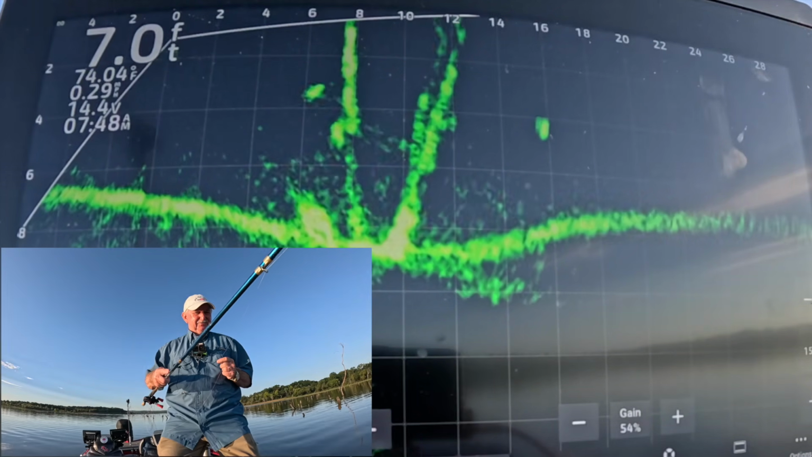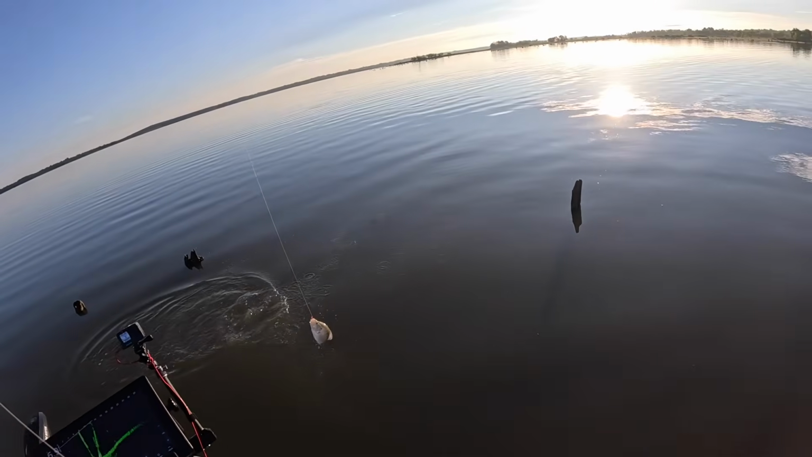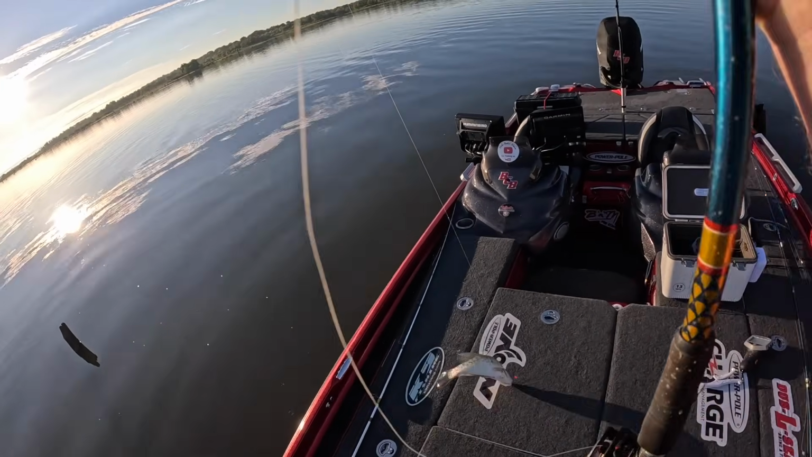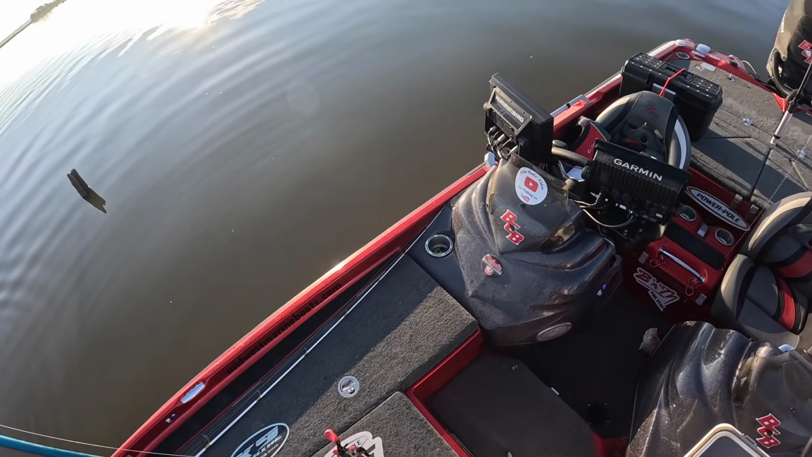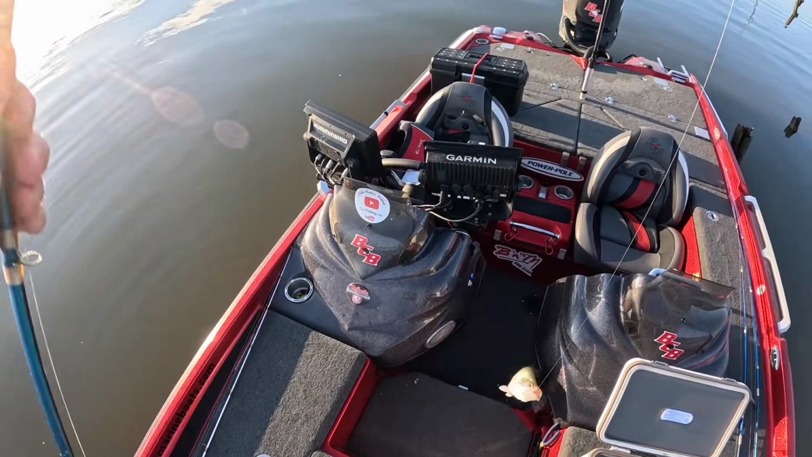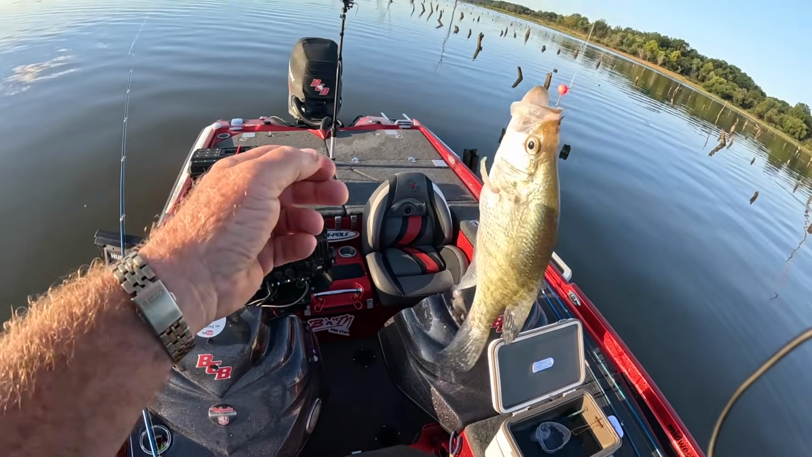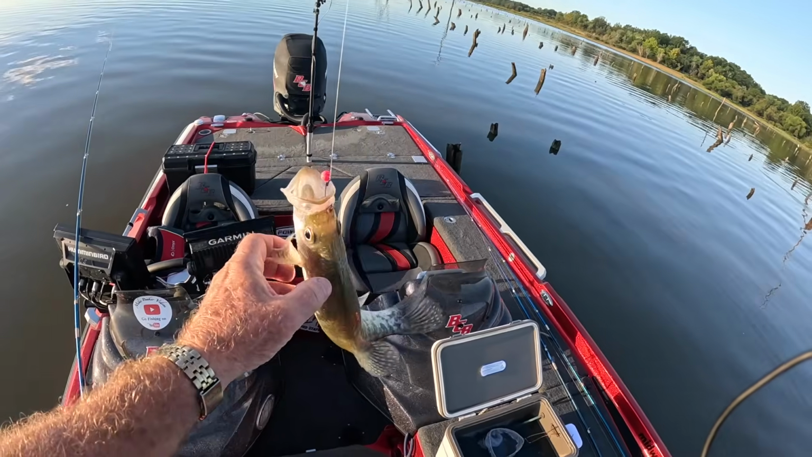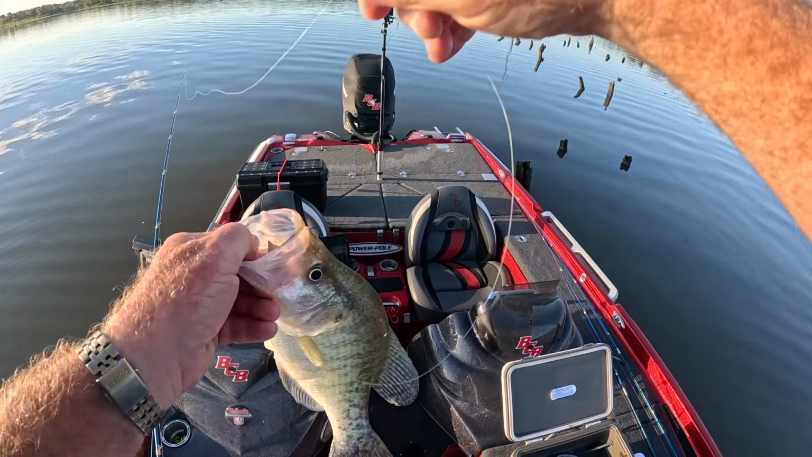I'm not sure it's a crappie. We're gonna find out. Oh yeah, it is too. Yes, it is. A good one. Ah, shows you how much I know. See, he was behind that timber, and he's longer than the timber is wide, so the front of him was on one side and the back of him was on the other. That's a nice fish.